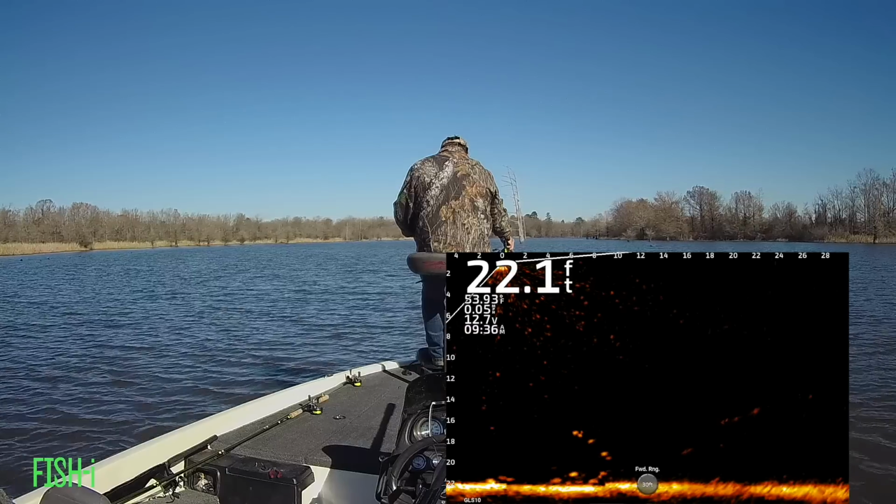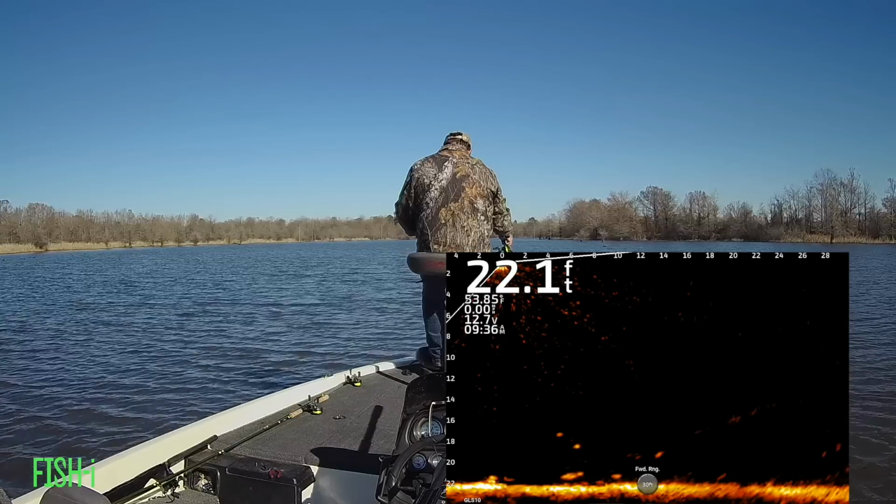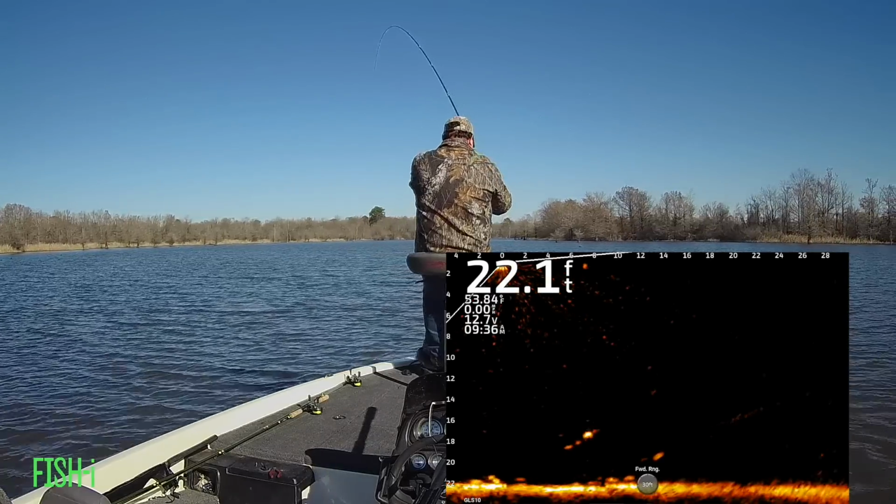There's a group of small fish laying close to the bottom, and luckily the biggest of the bunch takes my bait.